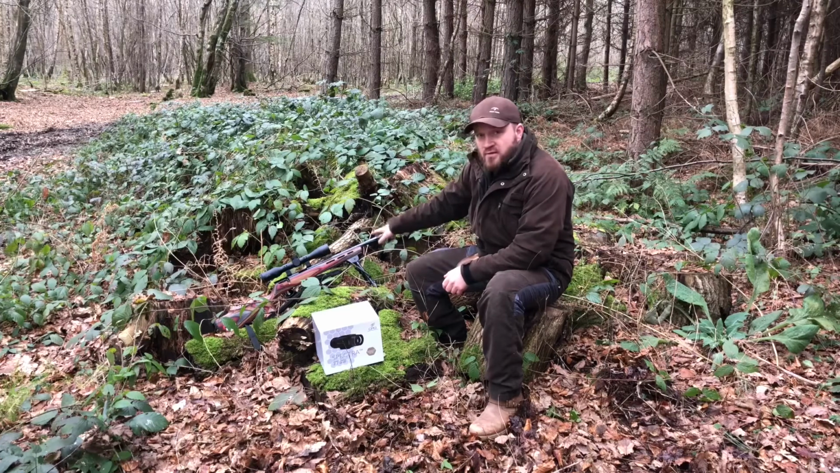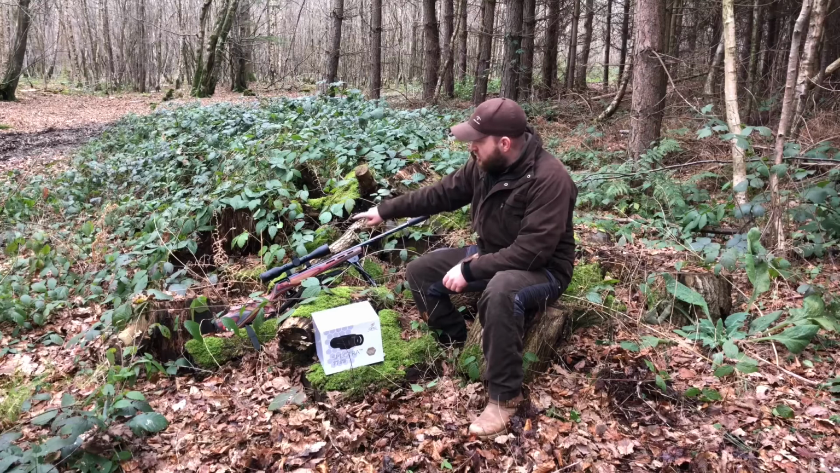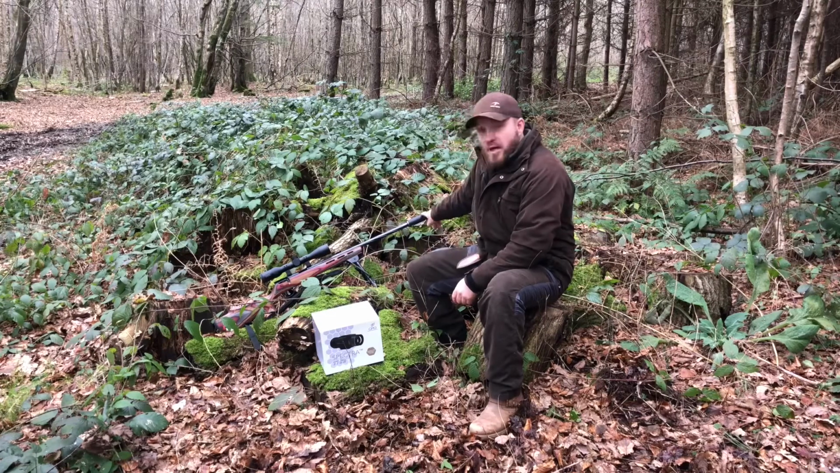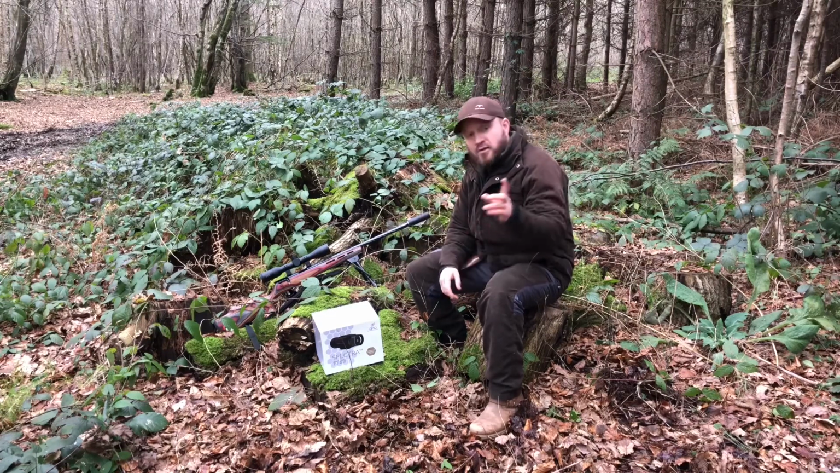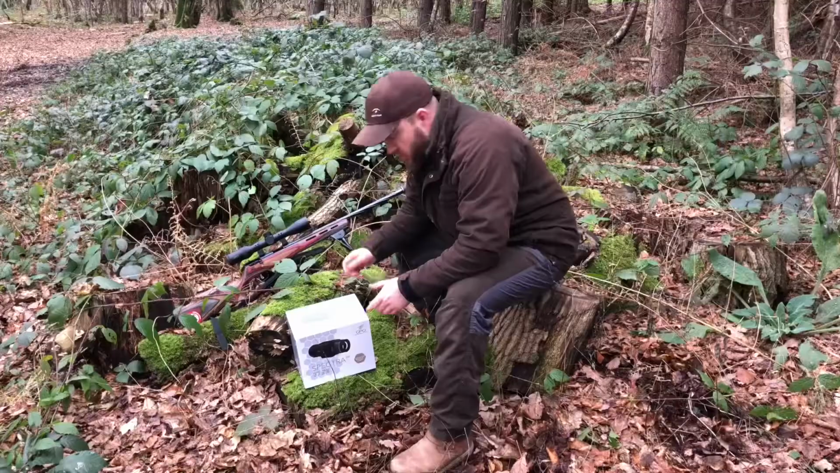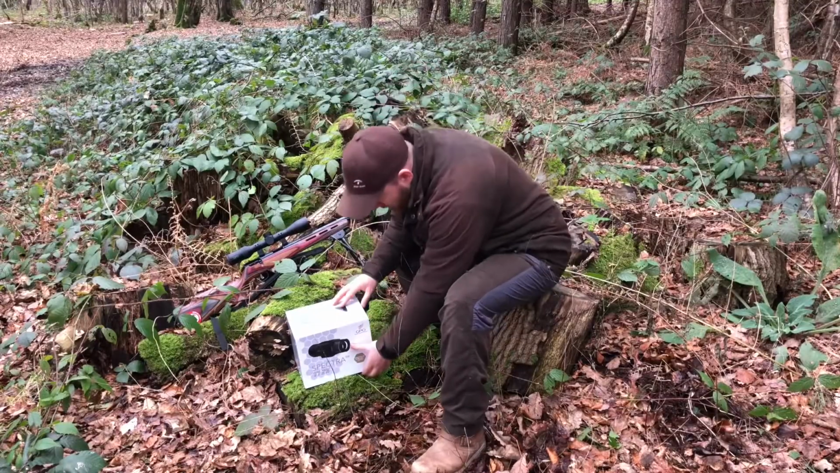2.2 rimfire, Savage Mark II BGI, I think, topped with GPO scope Spectra 6x 1.5 by 9 by 44 with the illuminated reticle. AIM Sport silencer, and the ammo I'm going to be using today, Norma Subsonics. So what do we have inside?